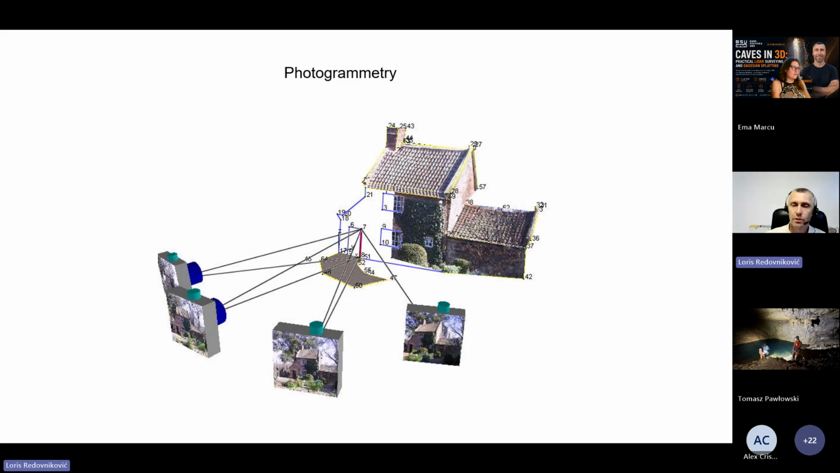Photogrammetry is very old. The principles of photogrammetry are almost as old as photos, because if you take photos from different angles and you have enough overlap between neighbor photos, you can get a three-dimensional model of the object you photographed.